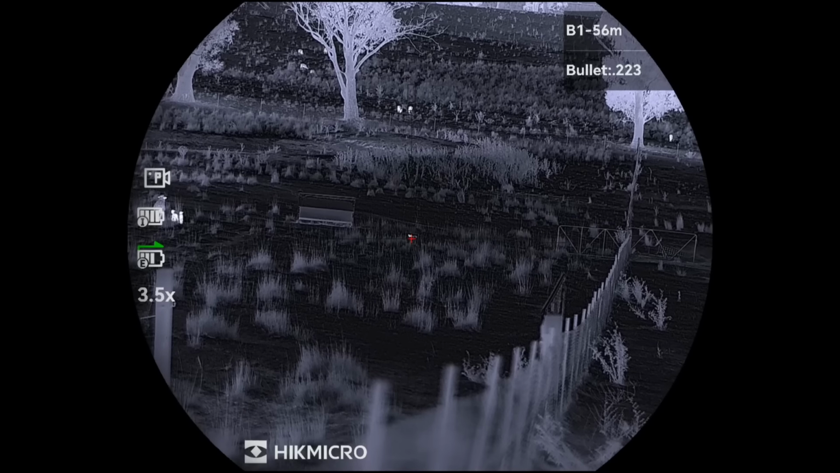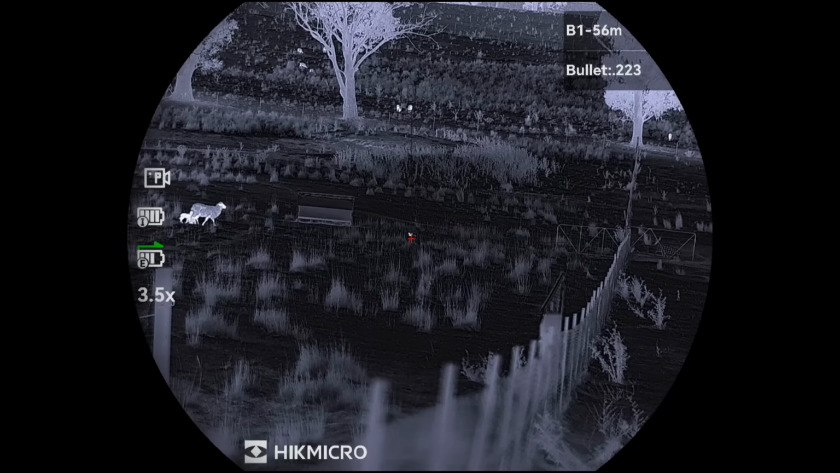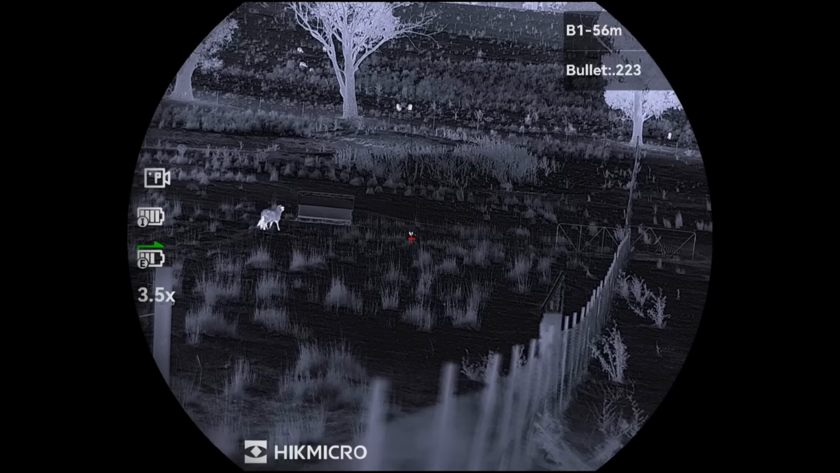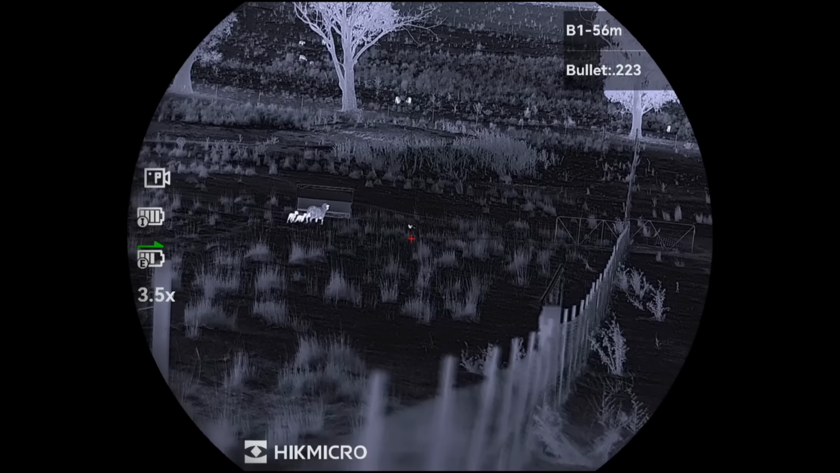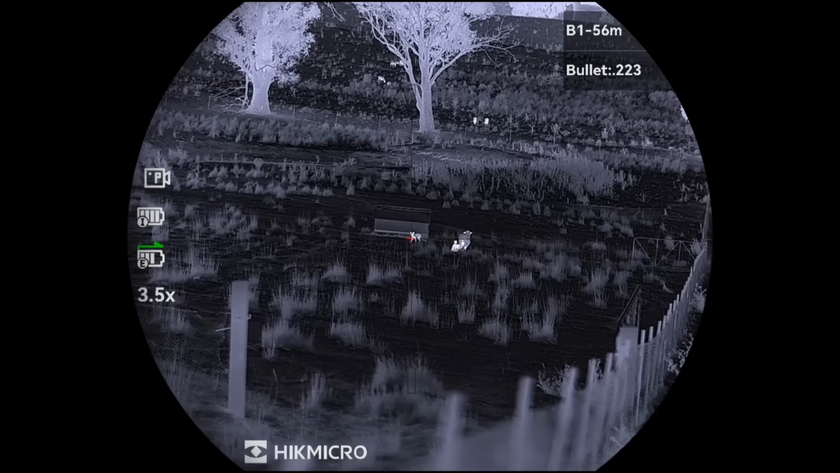22 foxes for the trip so far. It'd be interesting to see how many are around tonight. I've started the night just below the farmer's house because he said there's been a fox coming in and taking a few lambs out of this paddock. Been here about 15 minutes and in comes Mr. Fox. Unfortunately, I've got 2 sheep directly behind the fox. Not prepared to take that shot. Get away from him, you mongrel.